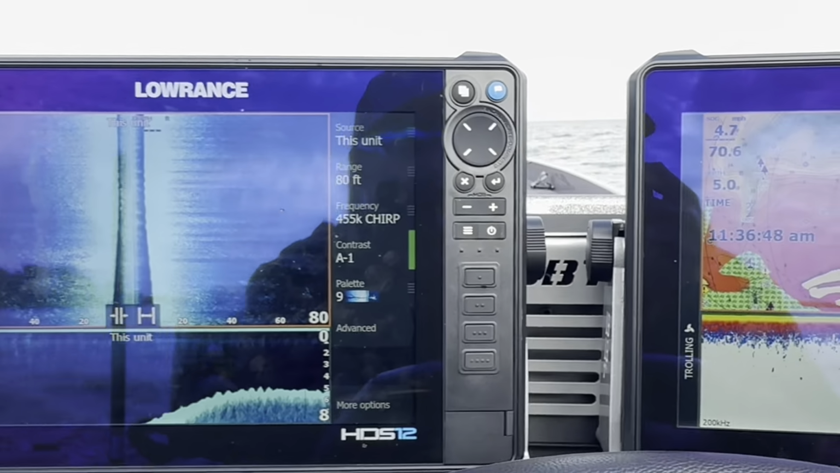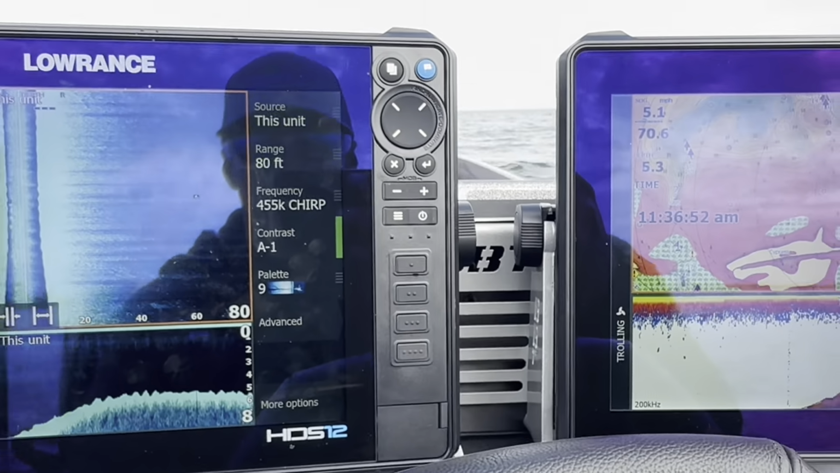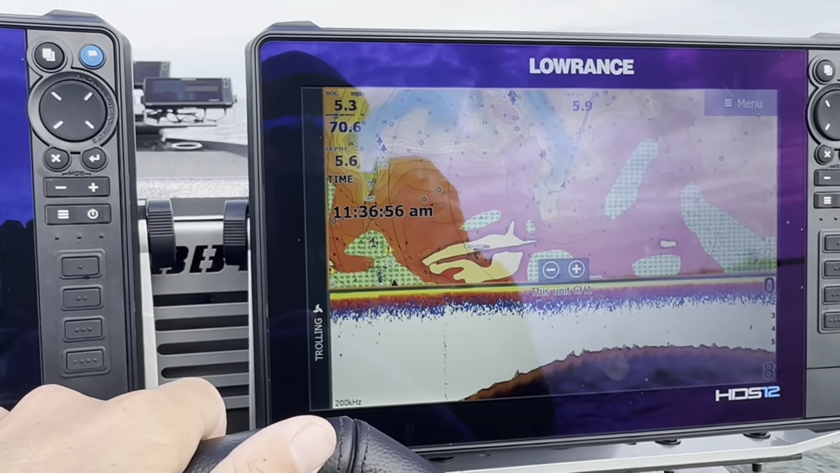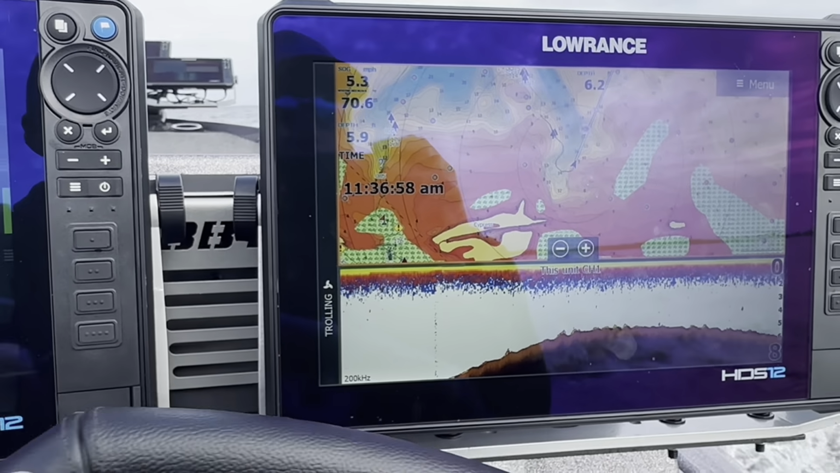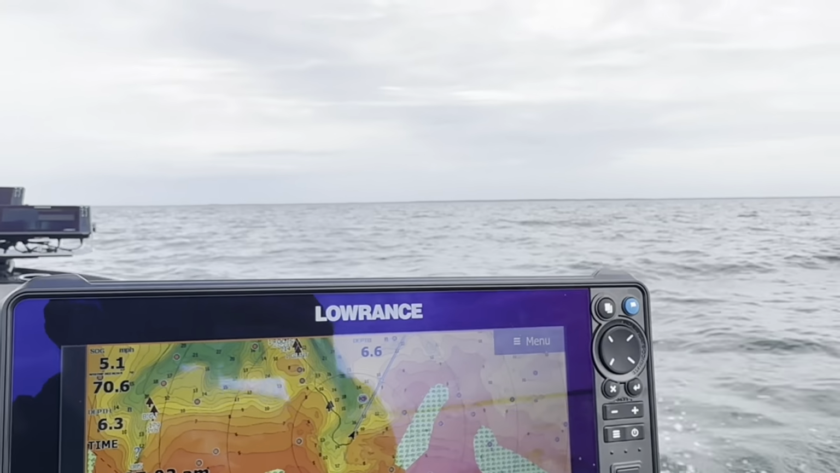Still getting everything dialed in on the new boat. Little things like that. Won't take too much longer, but I'll get it squared away, and then I'm gonna have a video out for you showing the new boat off, kind of do a walkthrough, but it's just not quite there yet. So, talk to you soon.